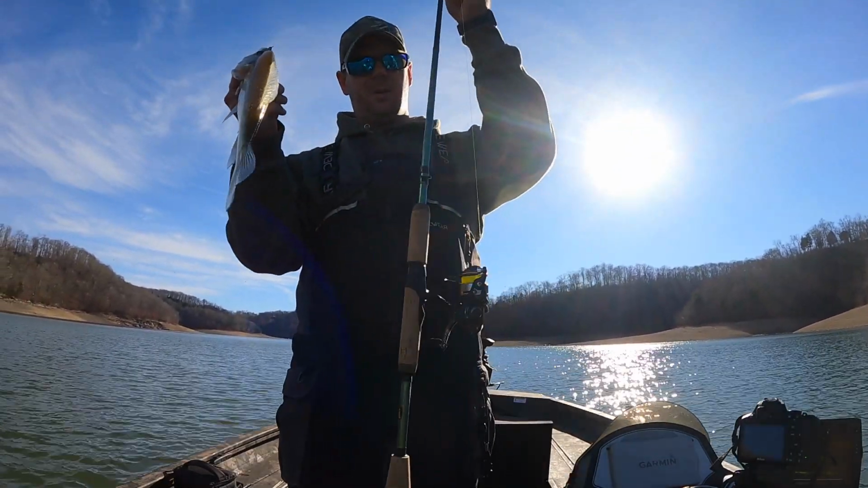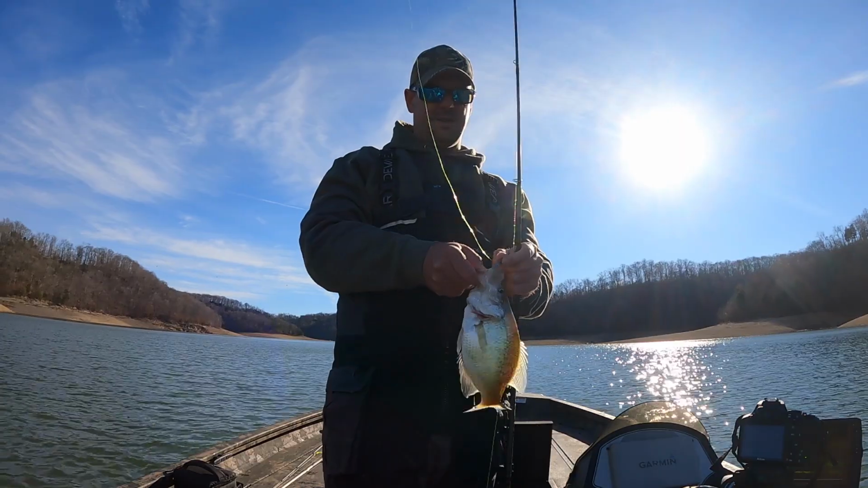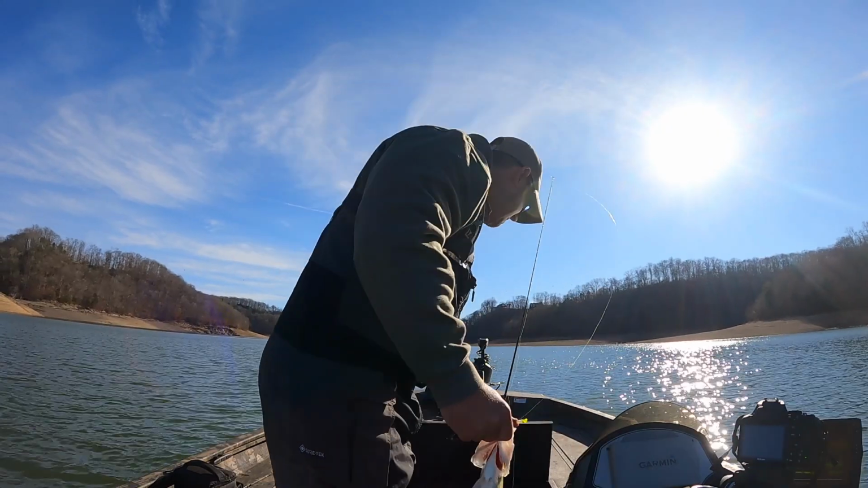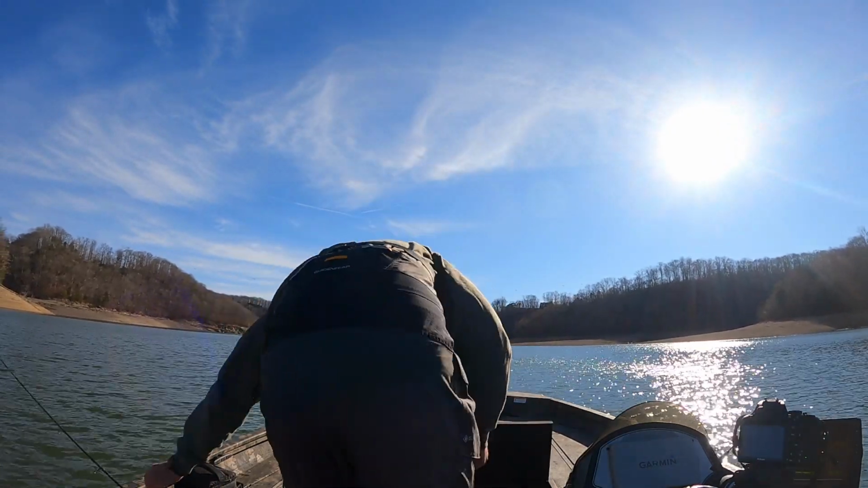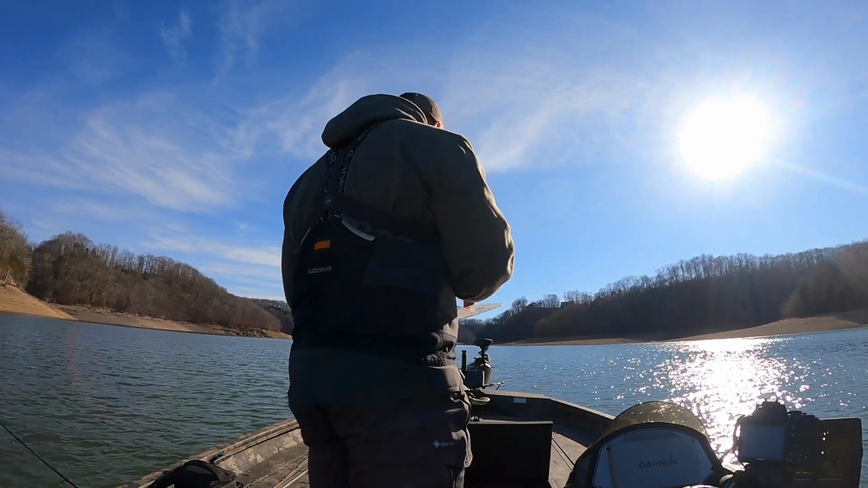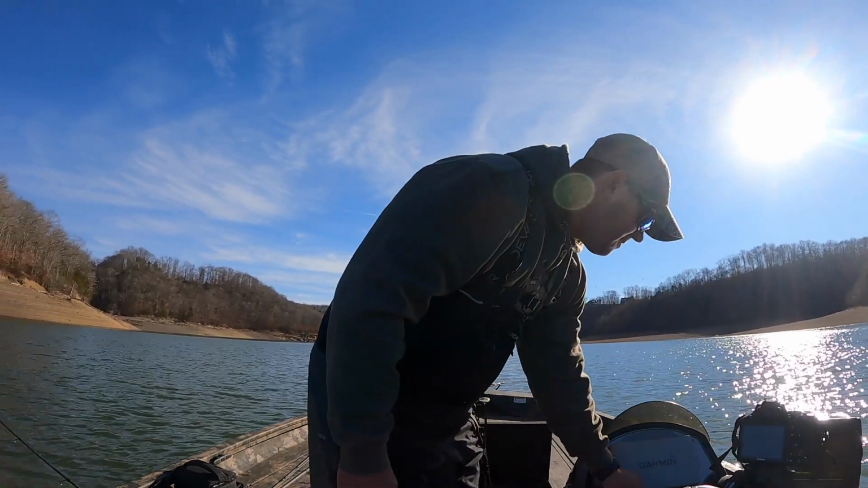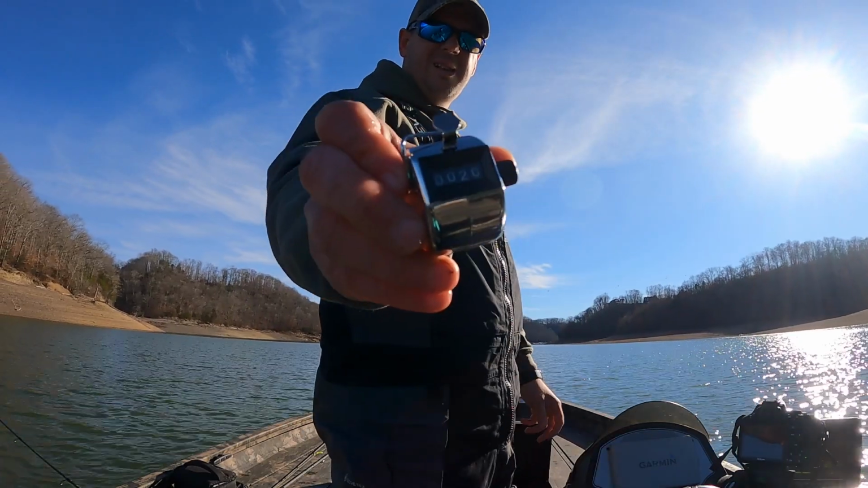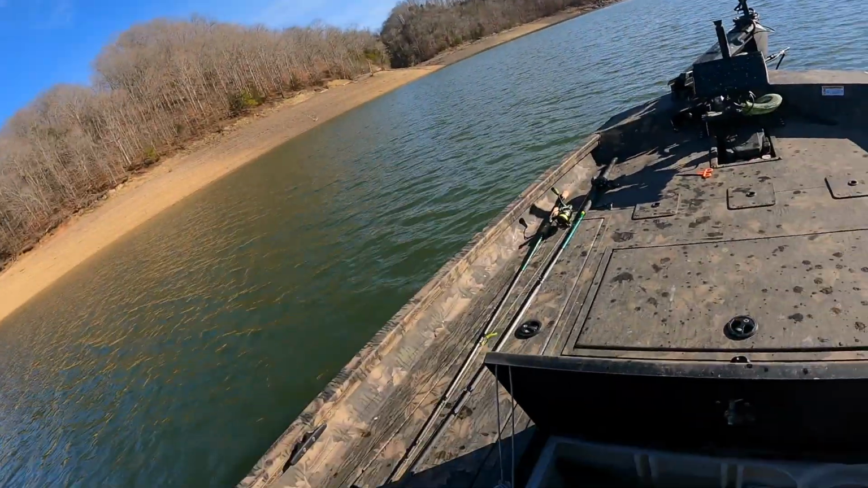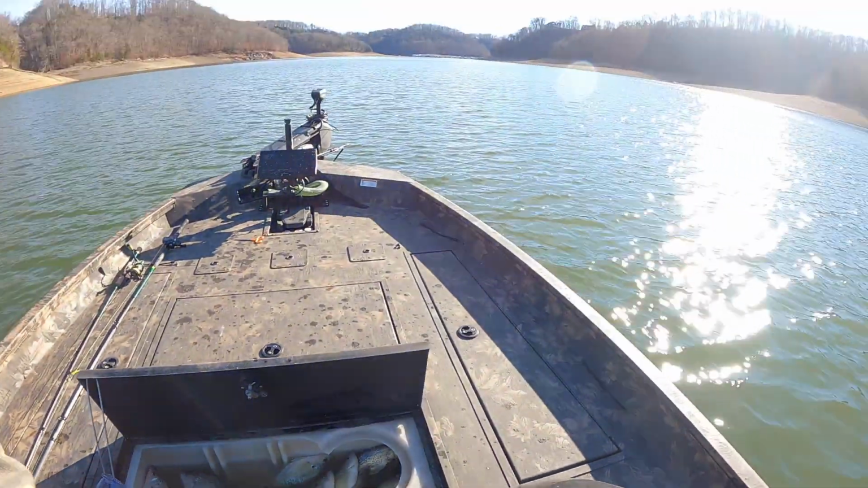That is the Wally Marshall Classic Signature Series. That's a 7-footer using a slab slinger. Good 11-inch fish to finish us off. That's 20. See him in there? Good mess of fish.